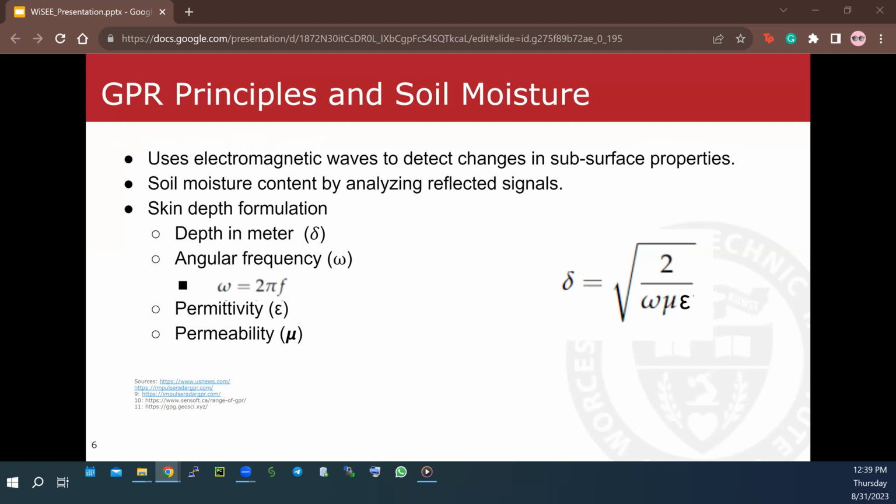So the wetter the soil, we can expect higher permittivity. And as you can see from the inverse relationship between them, when the soil is wetter, you have a lower depth of penetration. Keep in mind that for most soil, permeability stays the same. So the depth waves can penetrate is mainly influenced by frequency and permittivity.